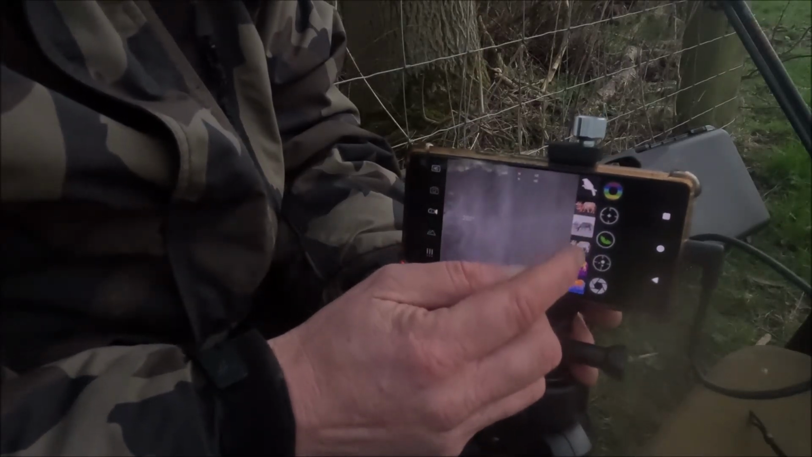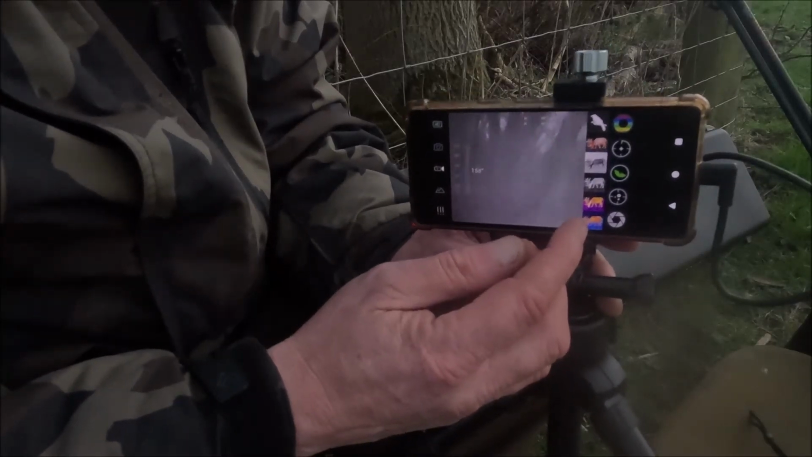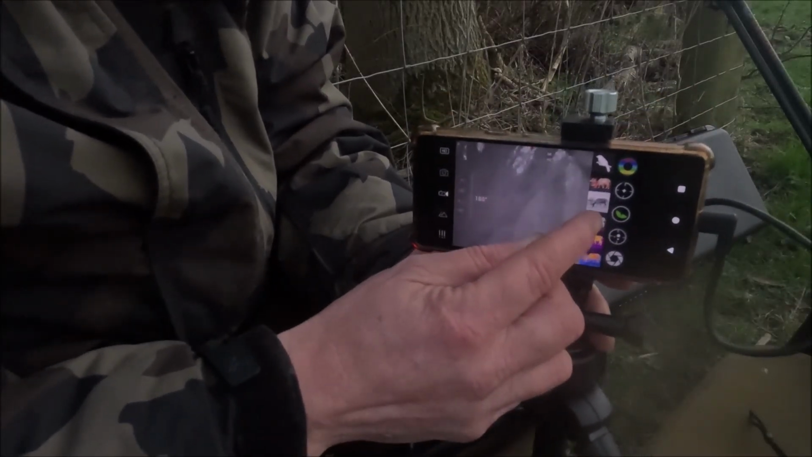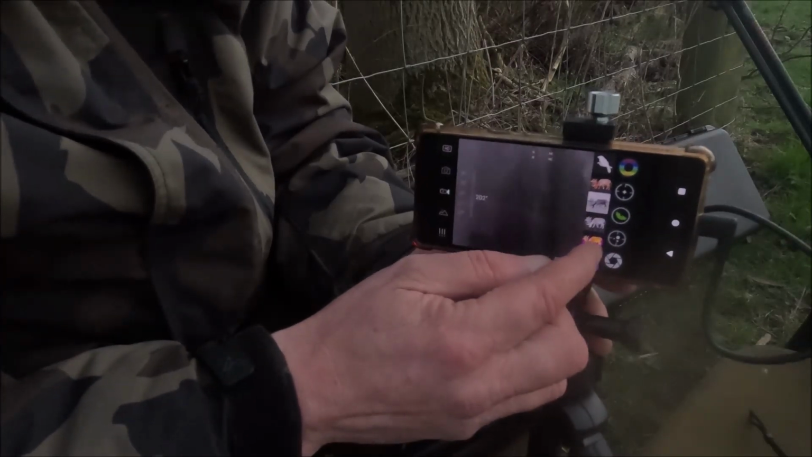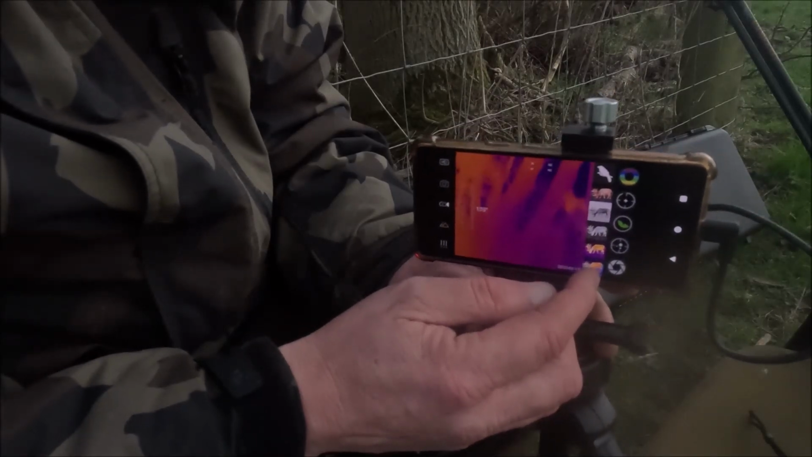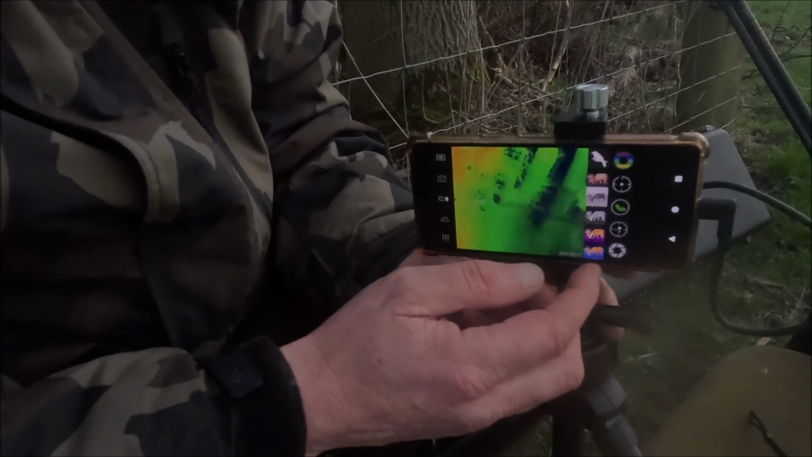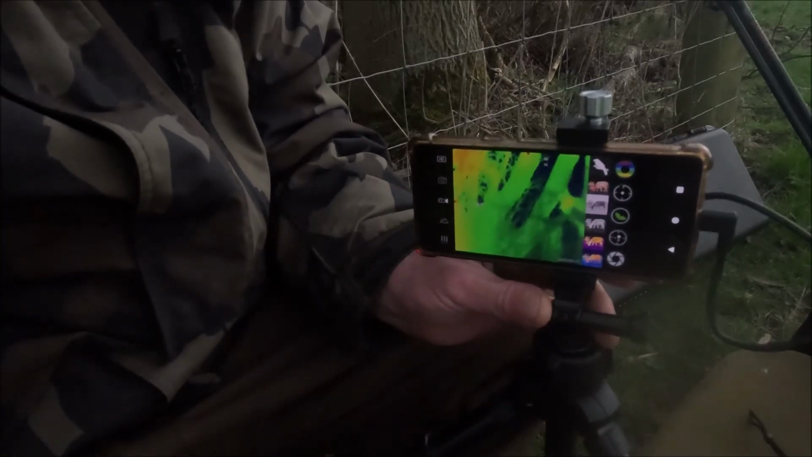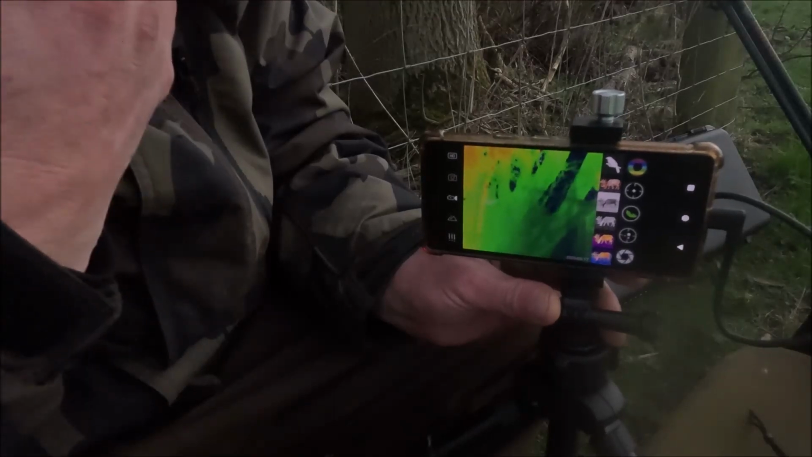Black hot, which hopefully you're seeing a bit more on that. White hot, a weird one, and then an even weirder one. They've all got a purpose, I suppose, but I only usually use the red hot or the white hot.